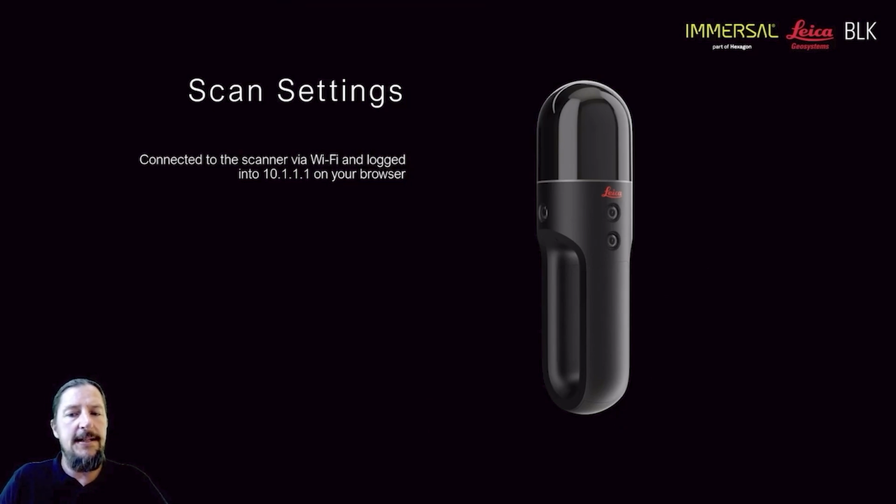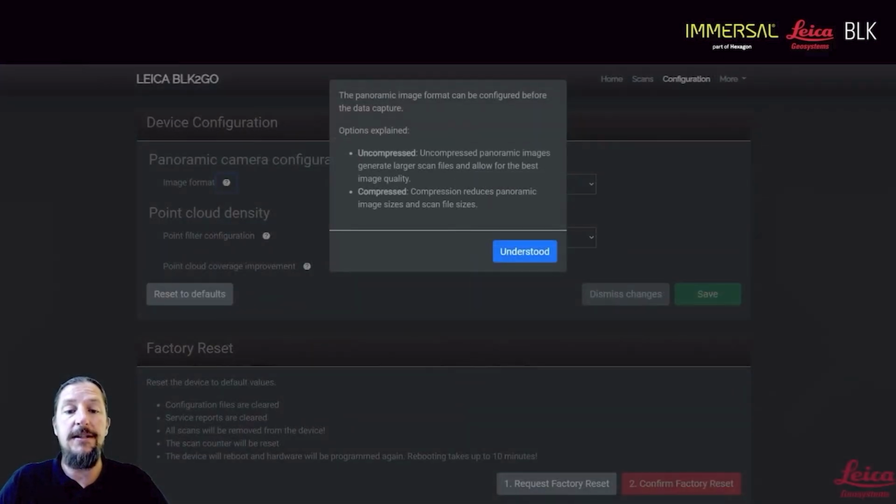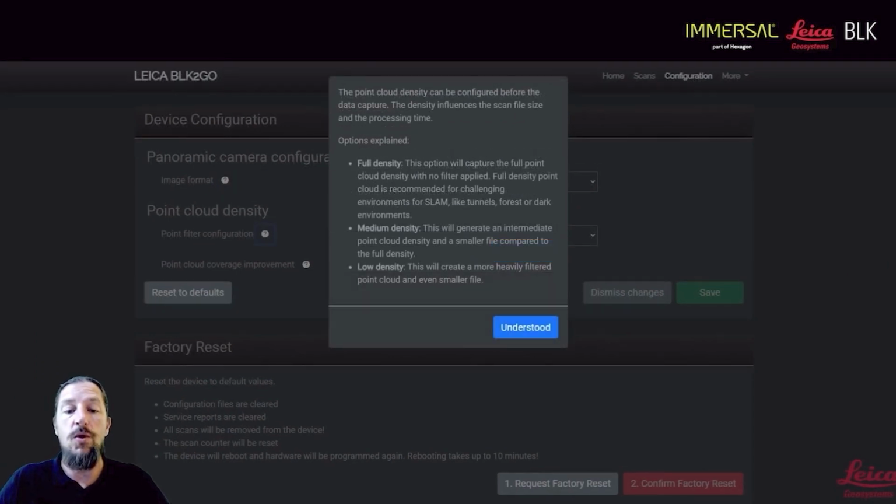Looking at scan settings, these are the settings that you can adjust by connecting to an internal web page on the system, which is 10.1.1.1. Once you've connected to the Wi-Fi on the instrument, the SSID password is on that little card I showed earlier. So these would be, once again, the panoramic camera configuration. Do you want to compress the images or not? Also the point cloud density: full density, medium density or low density. Normally when you're walking through a challenging environment, like tunnels or darker environments, try and get the density to full, to make sure that you give the SLAM its best opportunity to be accurate.